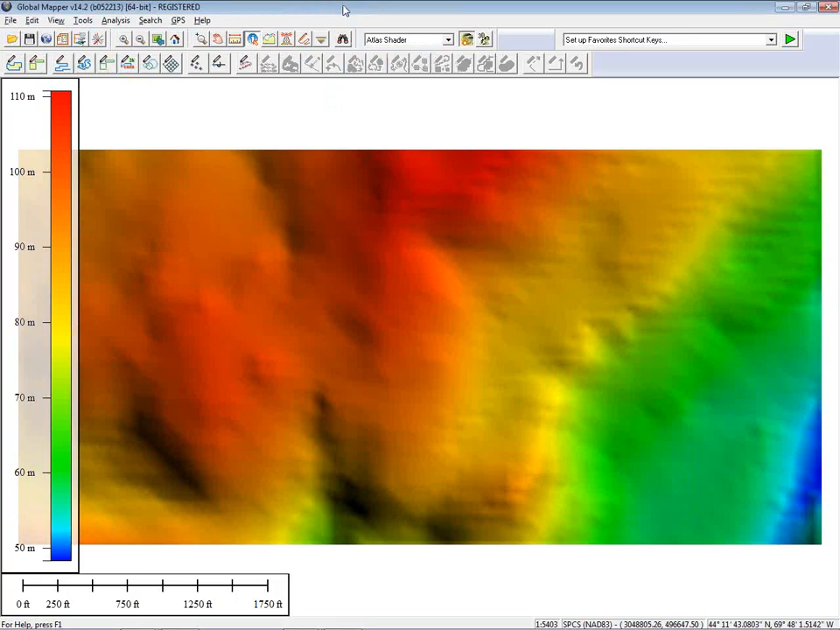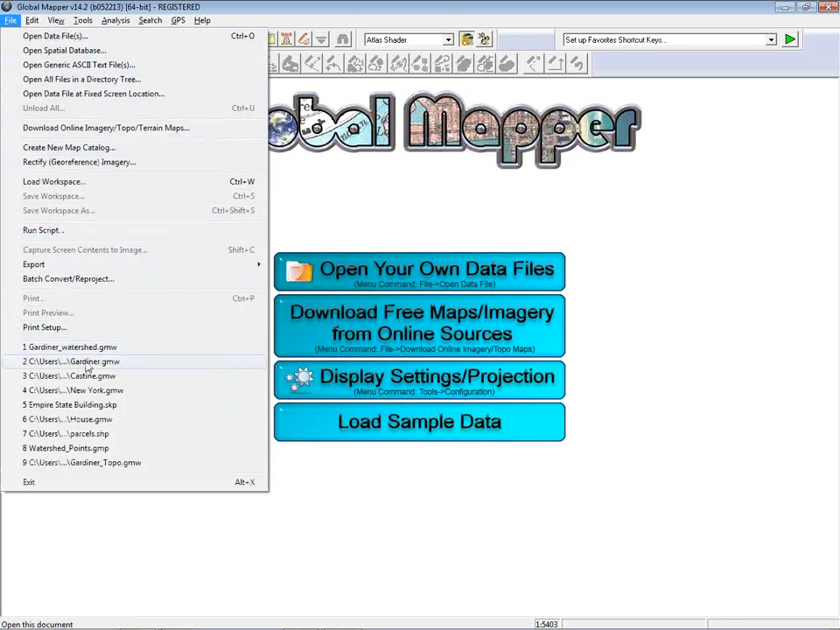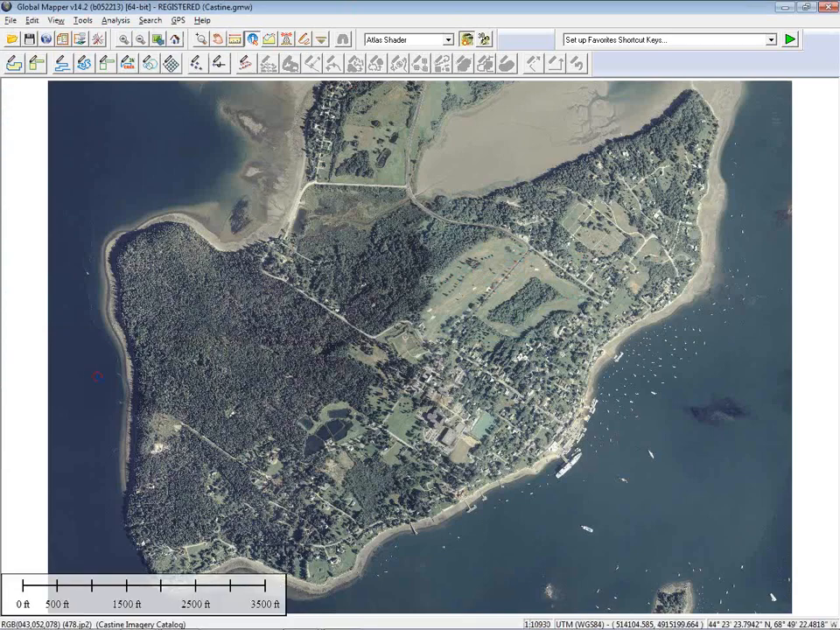The next example of a source file that I'm going to use is LiDAR data. And for this, I'm going to unload the file I just loaded. I'm going to load a pre-configured workspace that covers an area just to the east of where we are here, pretty close to the coast of Maine. This is the town of Castine, a very historic town, very prominent during the American Revolutionary War.